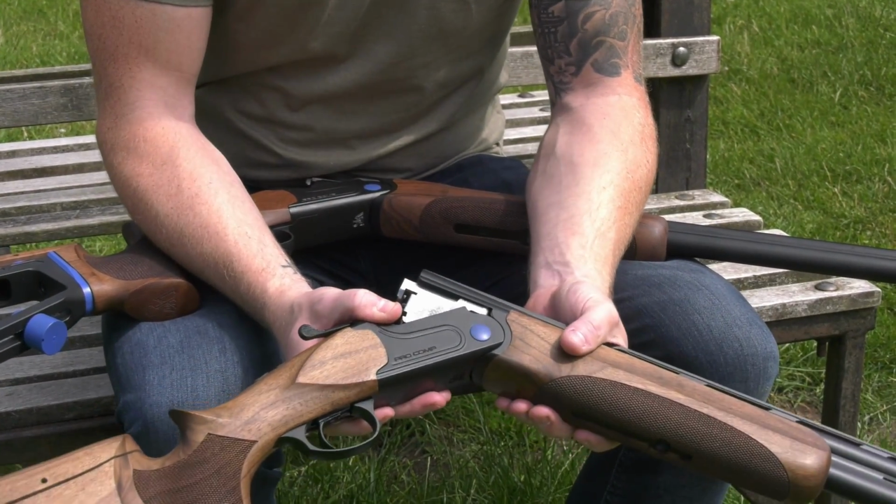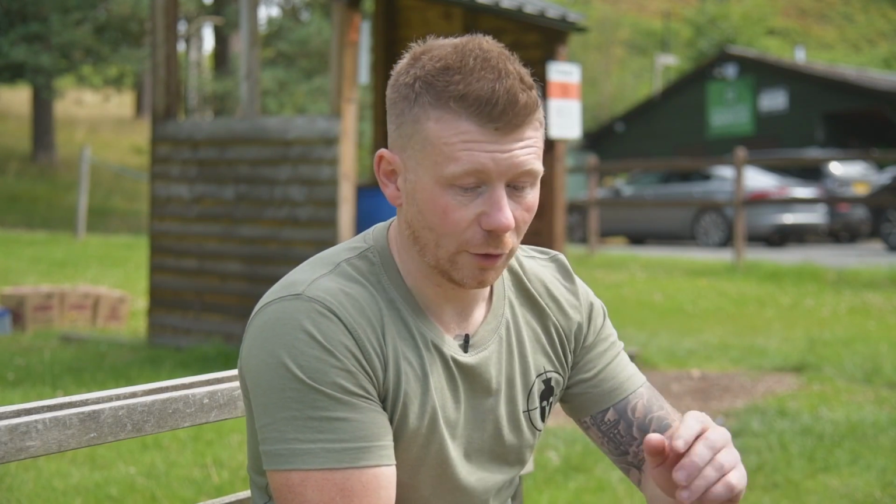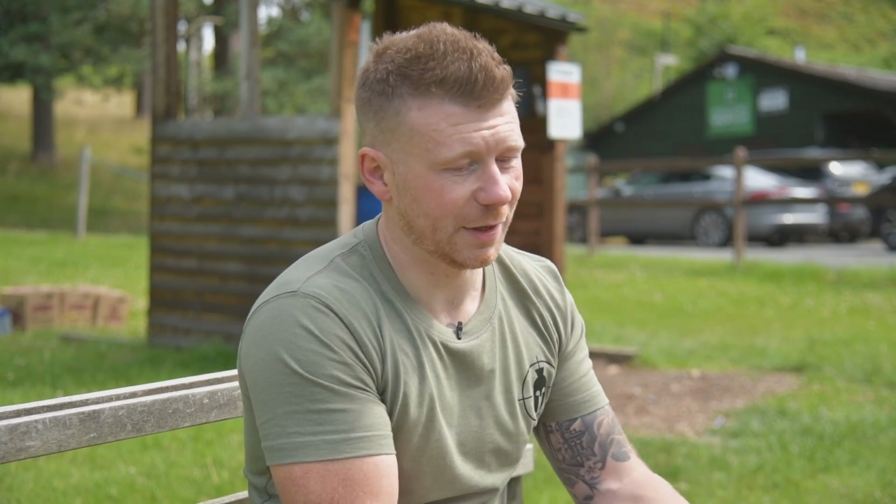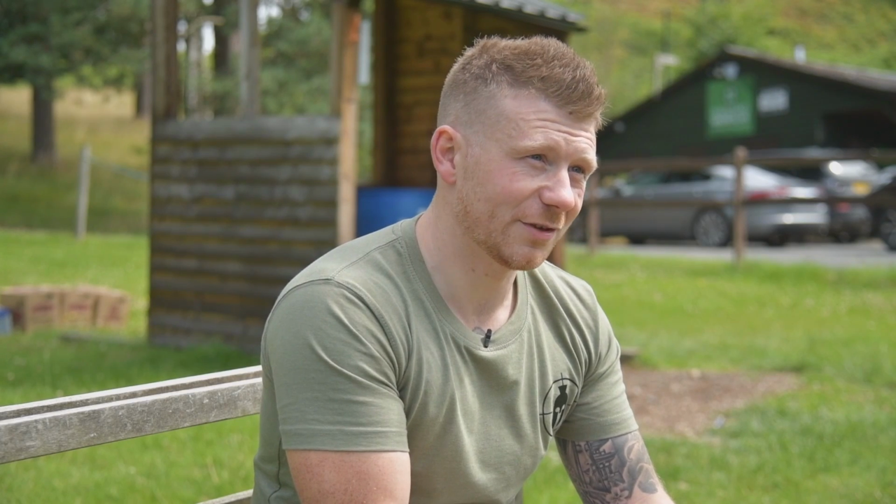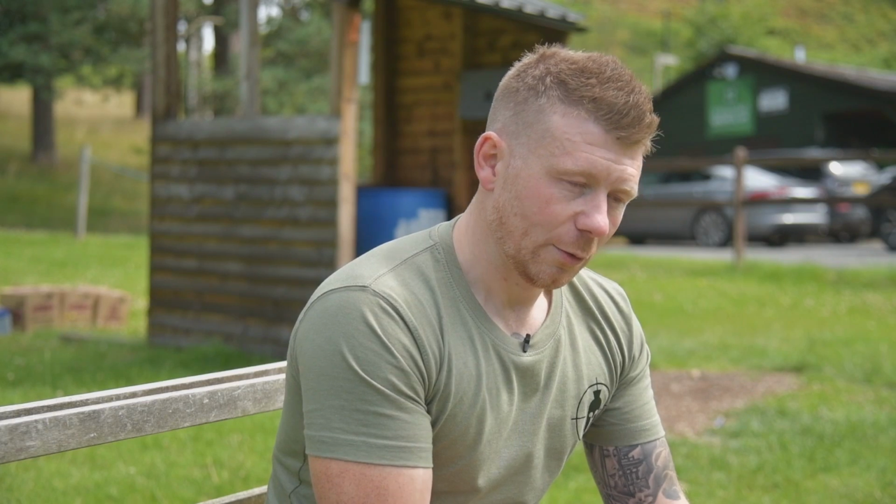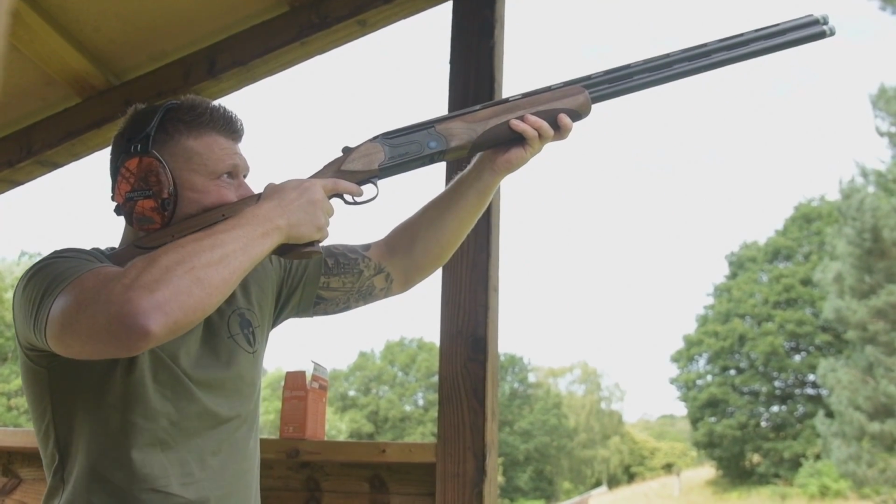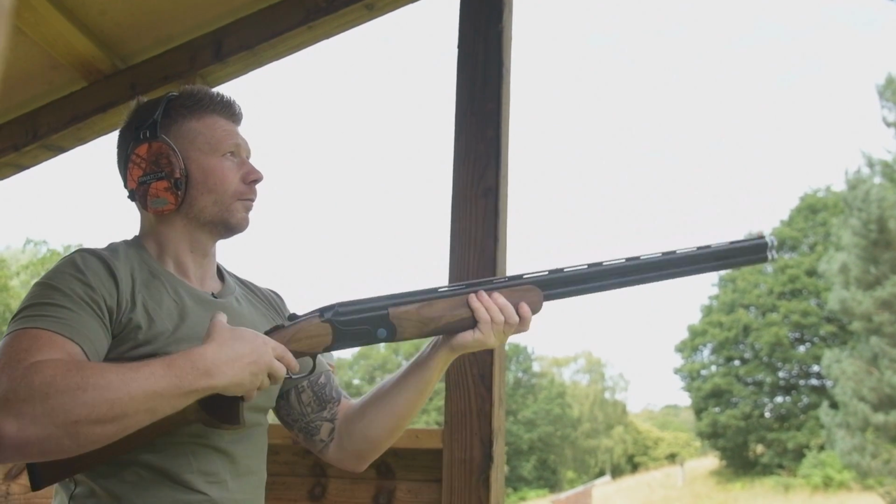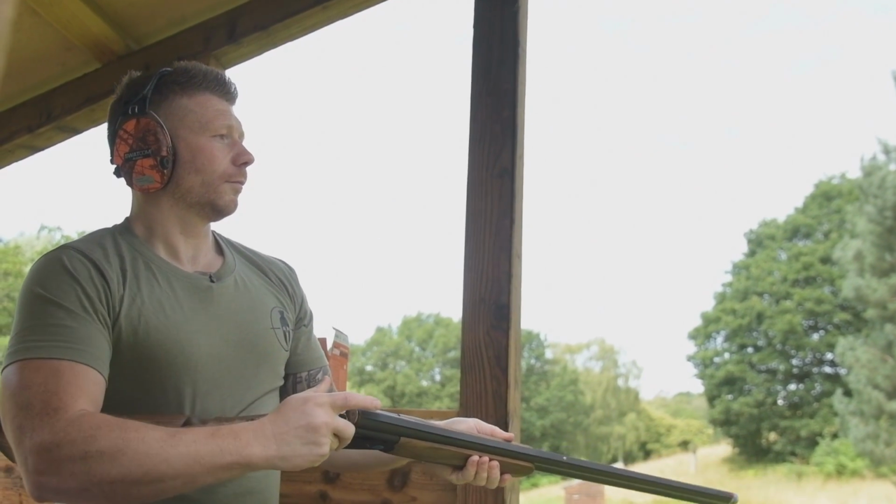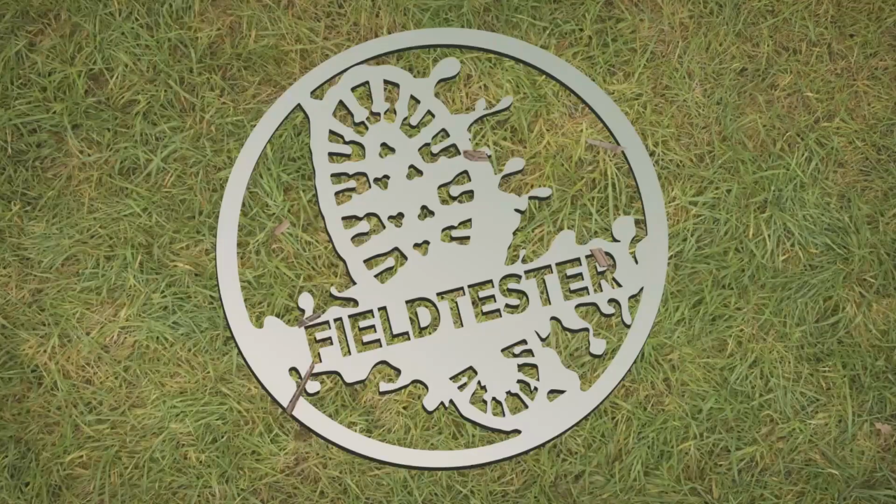What's sharing that sort of space? There's not, for this style of gun with a glove grip and all that sort of adjustability. To be honest with you, there's not a lot out there. There's so much which is sort of over the $2,000 mark with the features that this has. Well, even maybe 2.5 and above, really. Okay, so they've thought about this quite hard, haven't they? Oh yeah, they have, yeah.